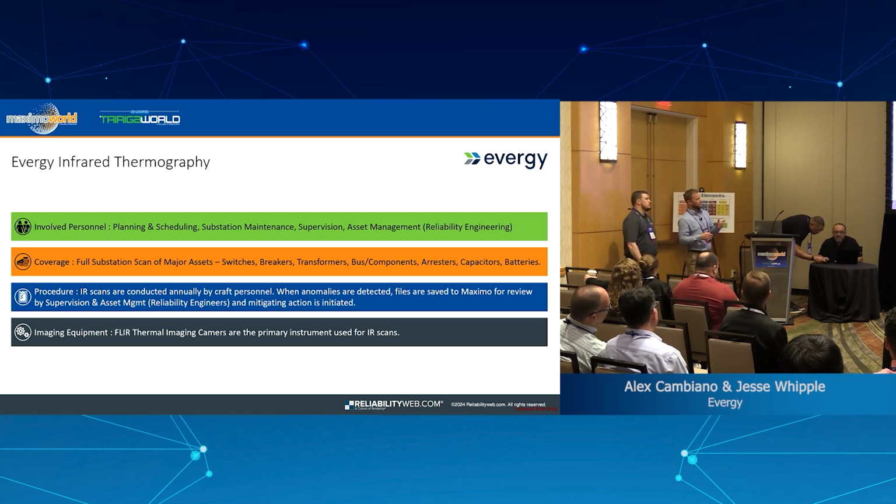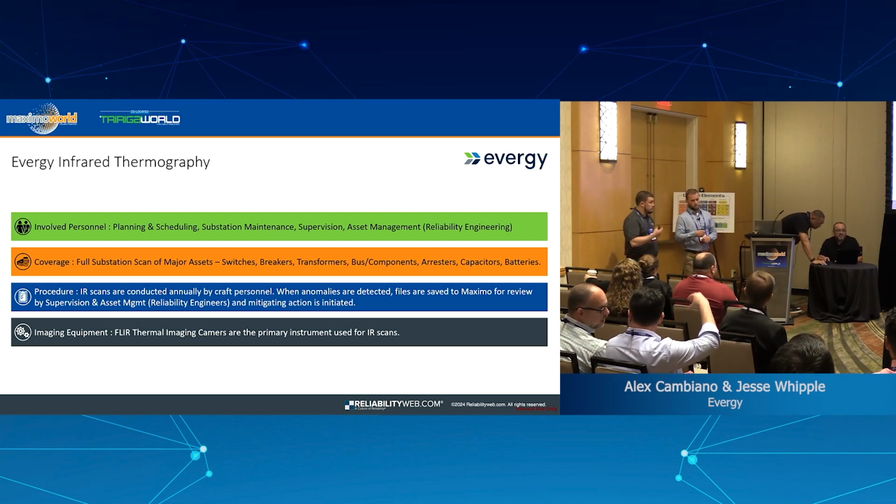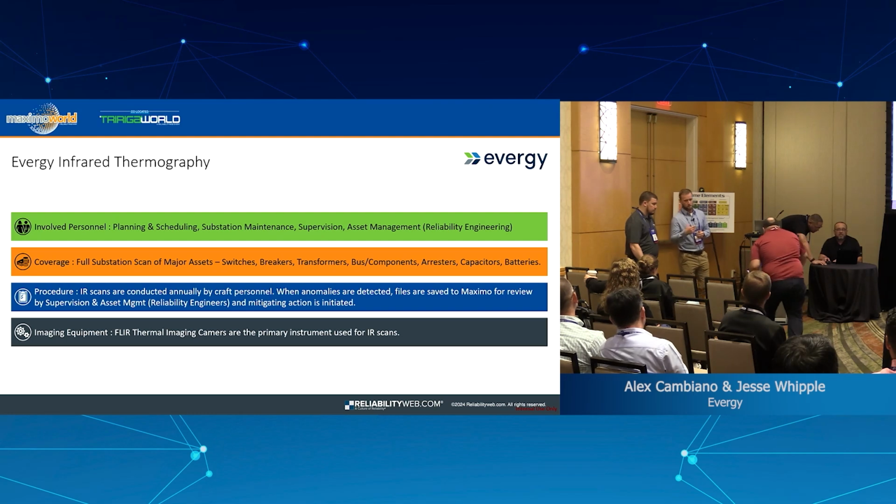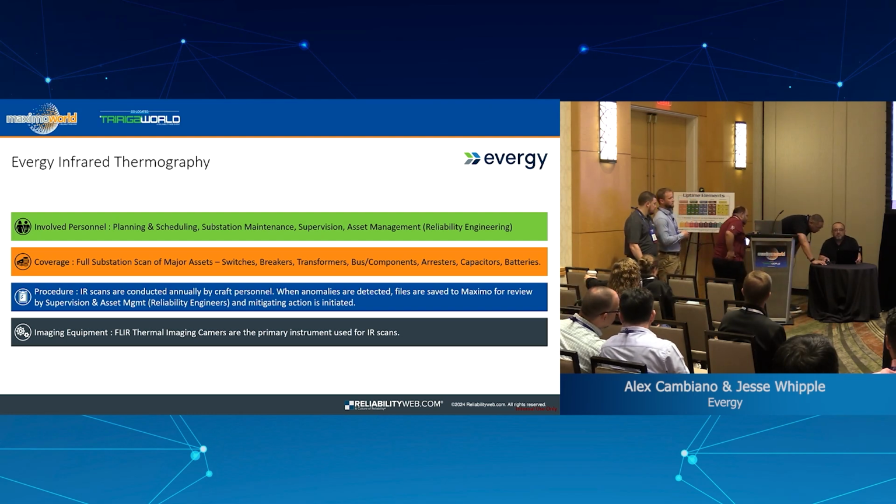Lots of assets in there. At that point, it comes back, supervisors will sign off, acknowledging that the work's done, and sometimes we'll do a preliminary assessment of anomalies if any are found. Oftentimes it's my team, asset management, reliability engineers, who are the ones evaluating these pictures though.